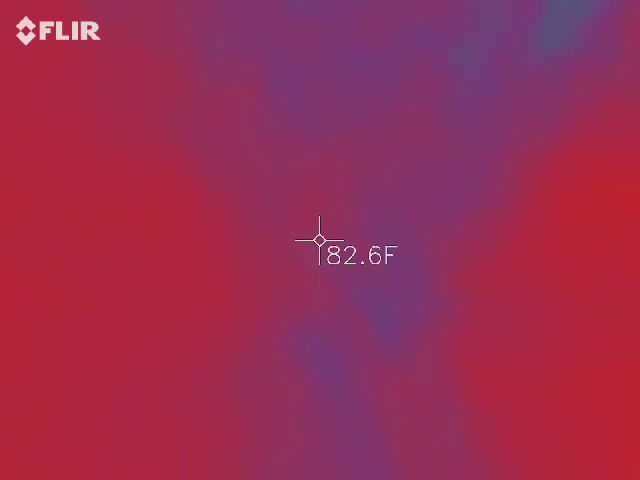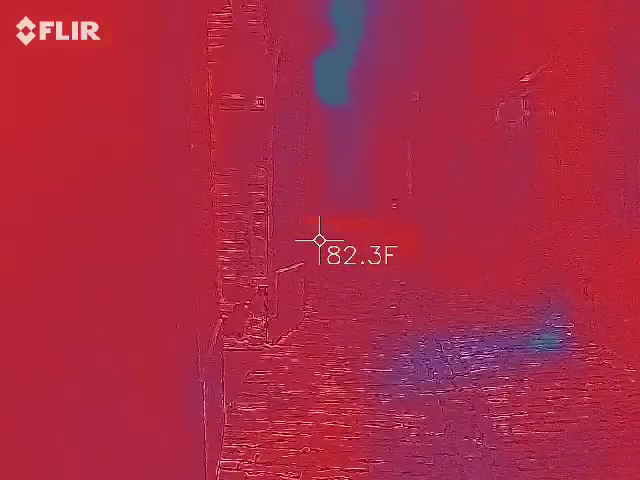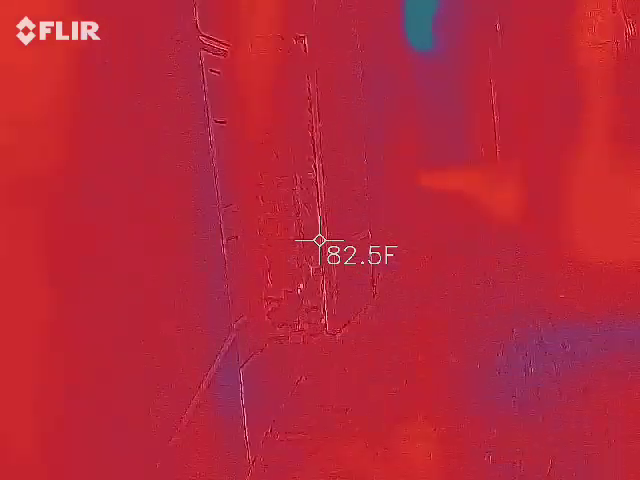We have caught shadow people up here by this half wall with a thermal imaging camera and a digital camera to verify each other. So that was a cool find.